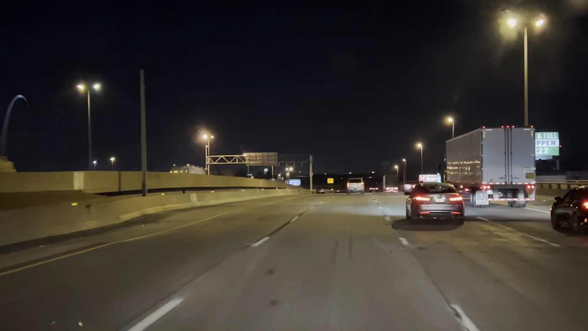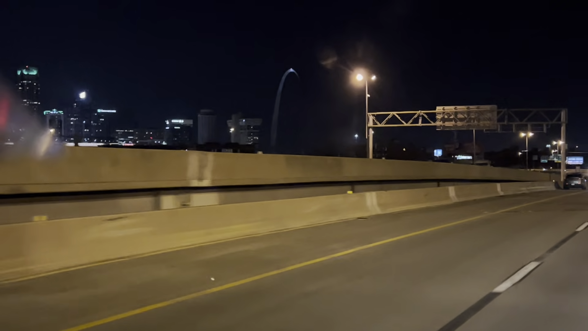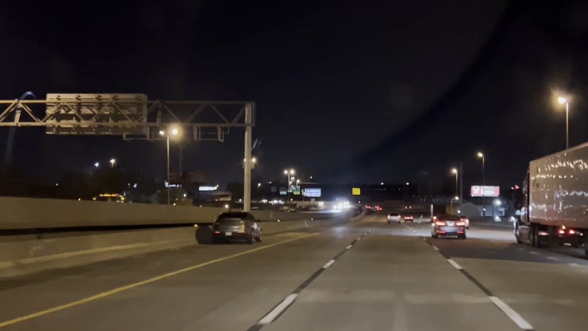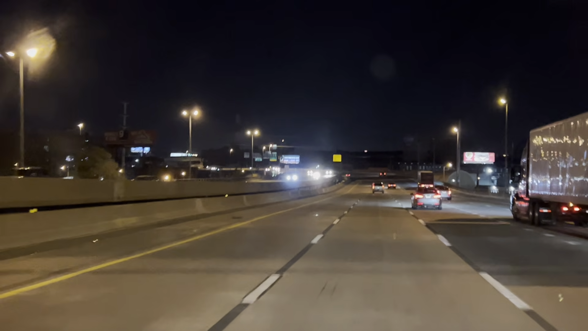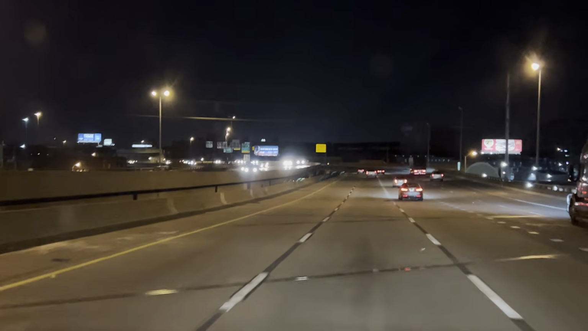Okay. There's the arch. There's the arch, man. What an incredible city. St. Louis is awesome. I'll tell you guys, you're gonna see. It's all to the right of us, but it'll be in front of us here soon. What an incredible city, man.